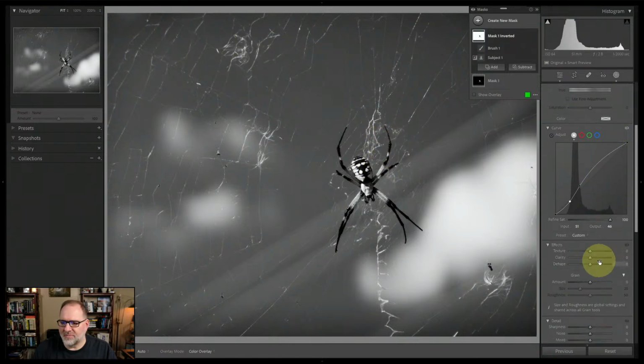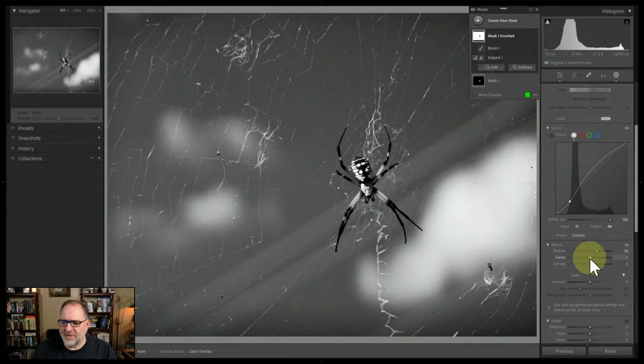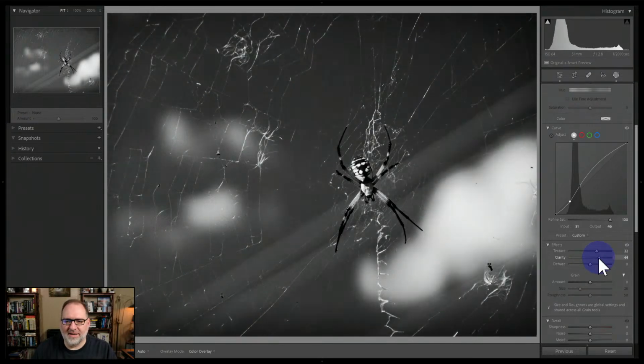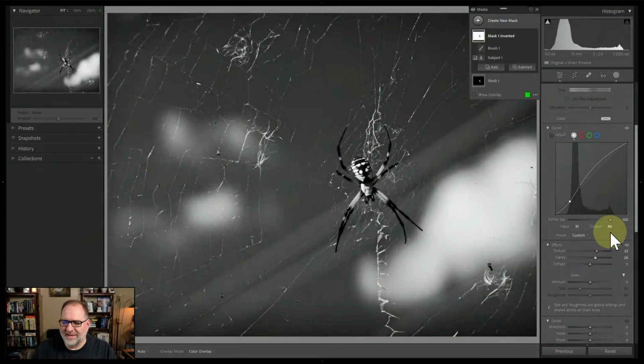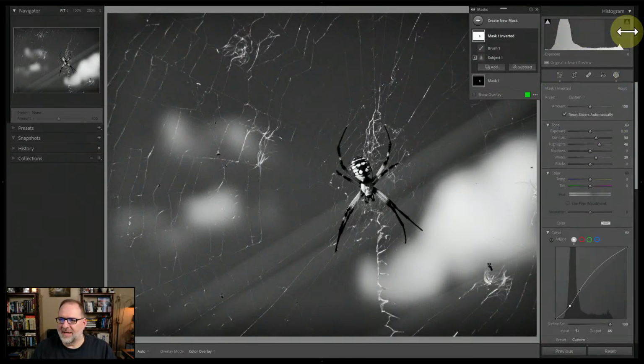I could probably get some more with texture. You gotta be careful here though. In an image like this, there's going to be a lot of noise because it's an older sensor. Maybe I like the clarity, because the clarity knocks down the background a little bit. So that really brings it out as well. And then you might have to do some noise reduction as well on an image like this. But I really like that. Maybe this whole thing. Oh, let's see. I'm looking at my histogram and trying to get a gauge for exposure.